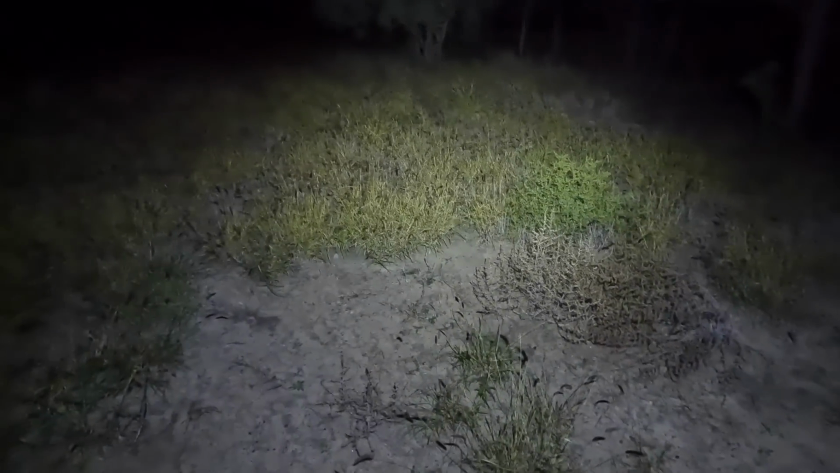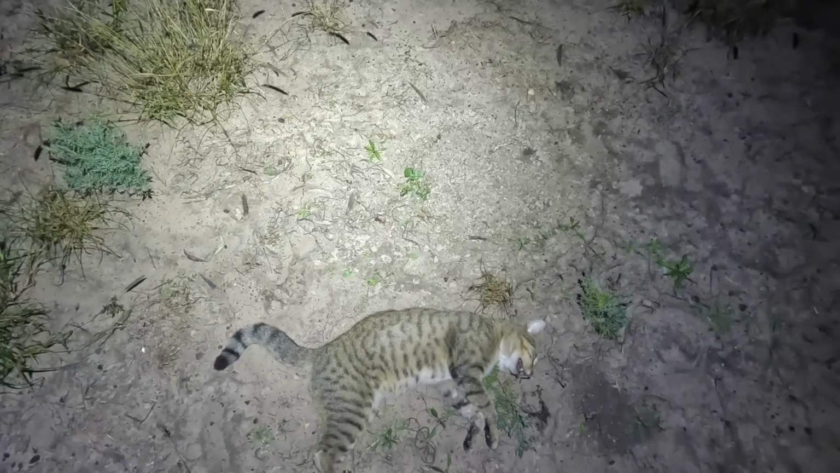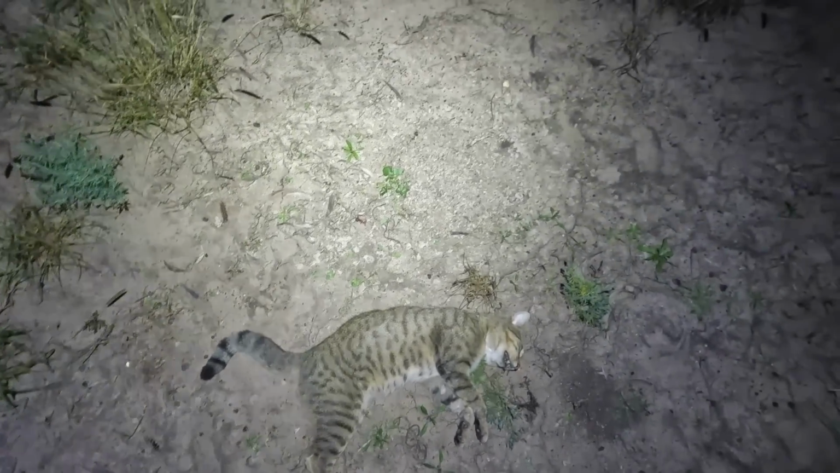There's a pair of eyes down here. It looked nearly too big to be a cat, but he's just a big cat. Anyway, I'll keep going and get home. I've got to get up again in the morning and try and check my dog traps before work.